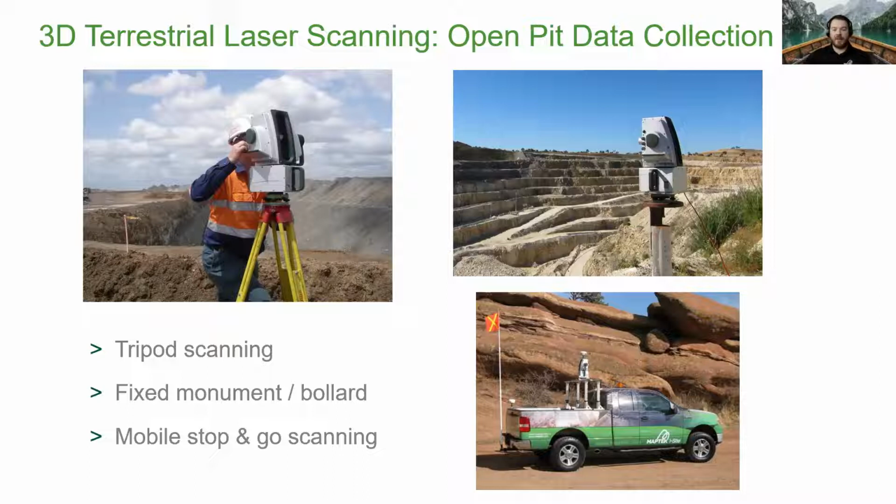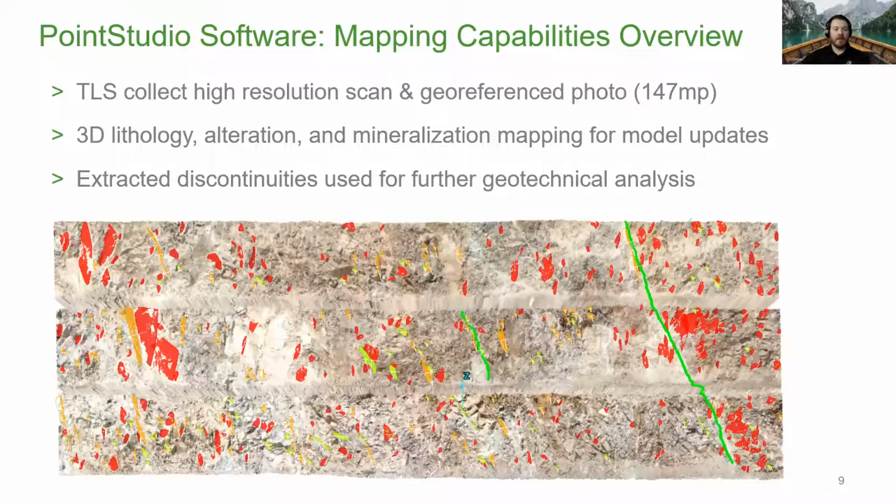Other methods are also setting it up on a fixed bollard for maybe more of the monitoring side, that we'll talk a little bit about too, how you can take these point cloud data sets and compare them to one another to measure deformation and velocity with point data. So those are just a few different ways of collecting data.